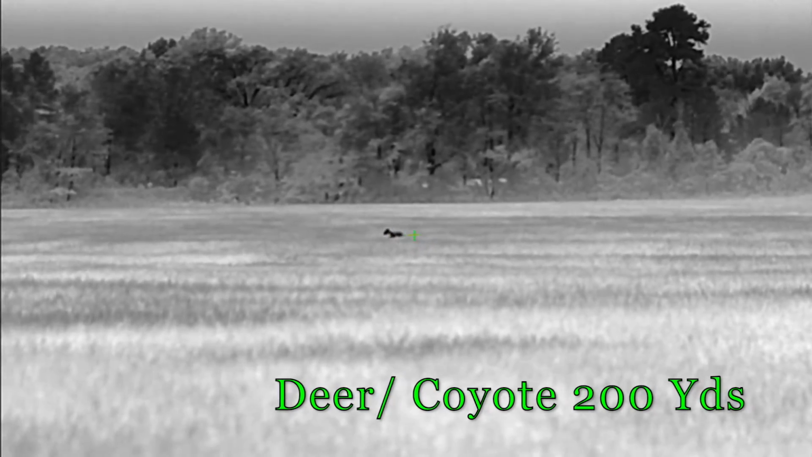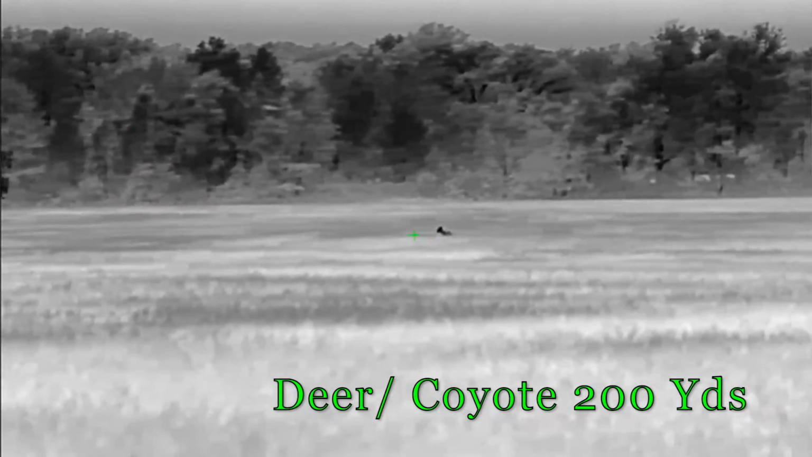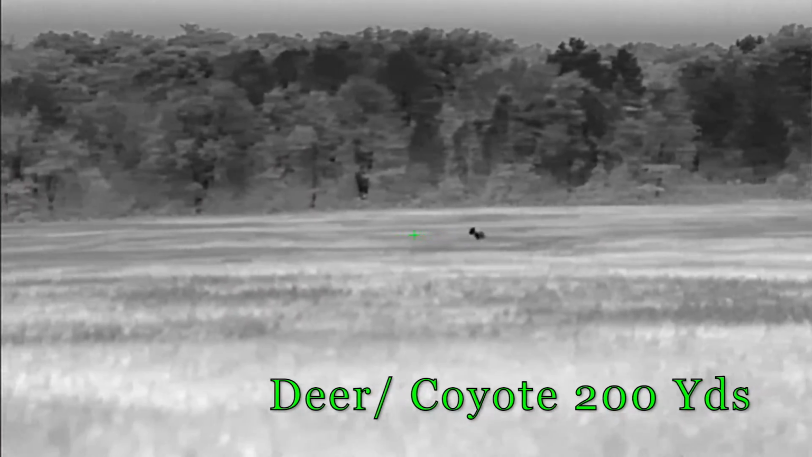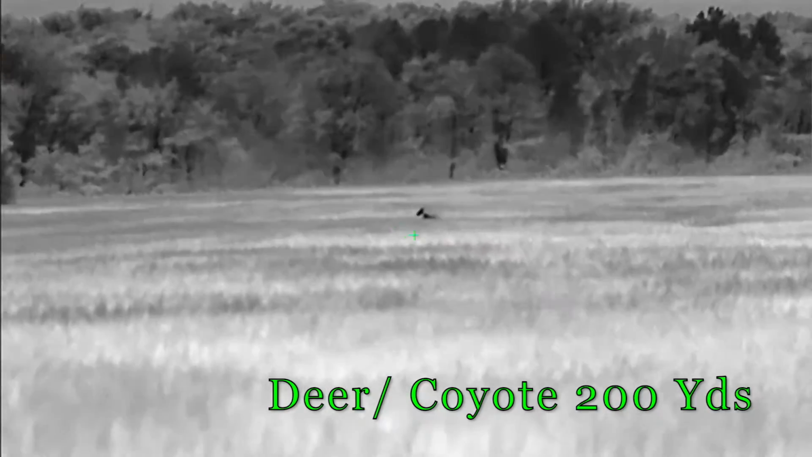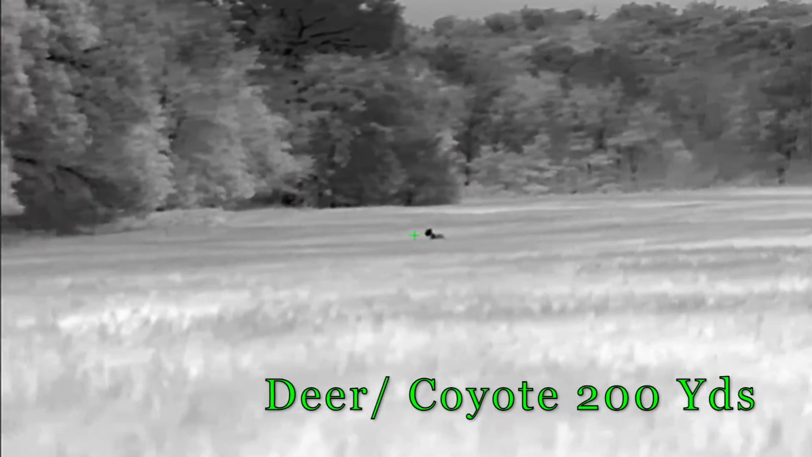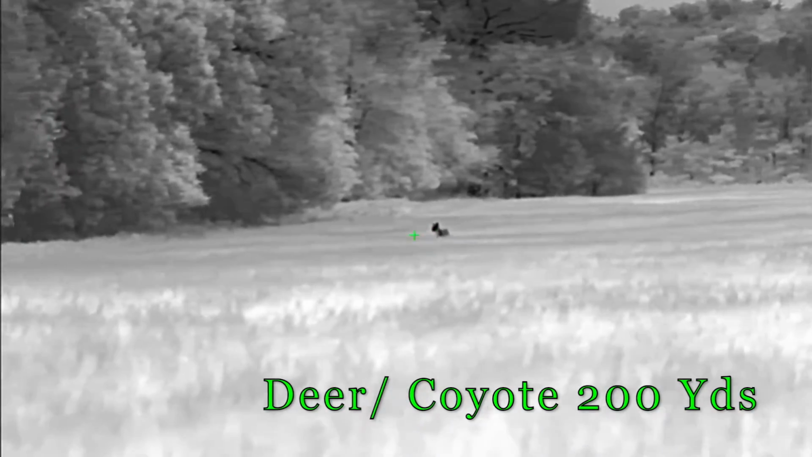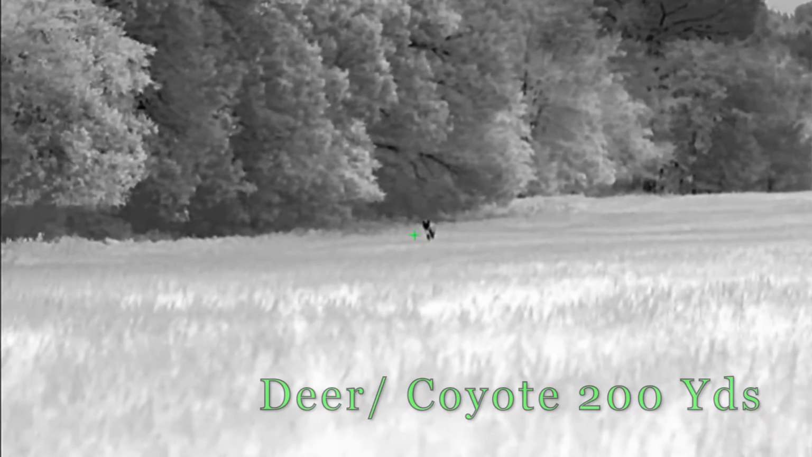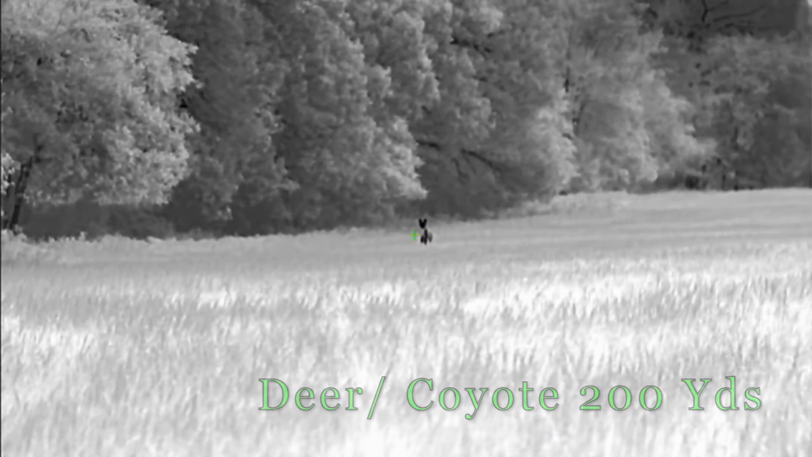So it gives you some flexibility on running your scope, especially if you hunt for a really long time or you hunt several days in a row and you don't want to have to charge your scope between hunts. You get a lot of battery runtime on this scope. It's got picture-in-picture, one-shot zero, pretty much all the standard stuff. Standby mode, multiple profiles to sight in the rifle. So, all the standard high-end features that most thermal optics have nowadays, this scope has.